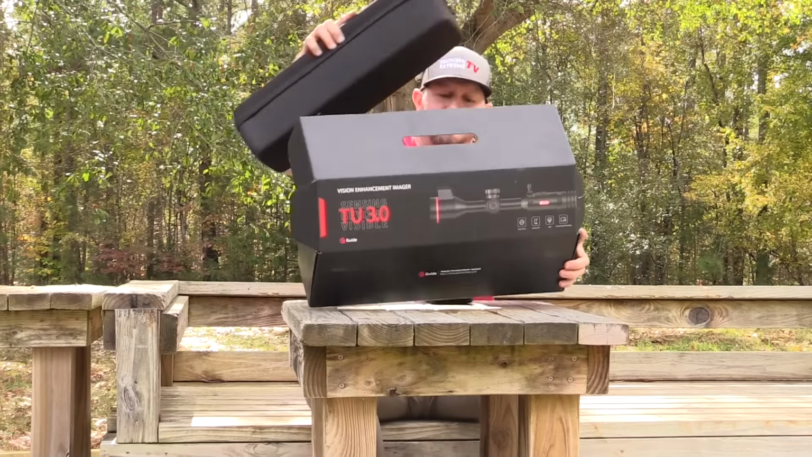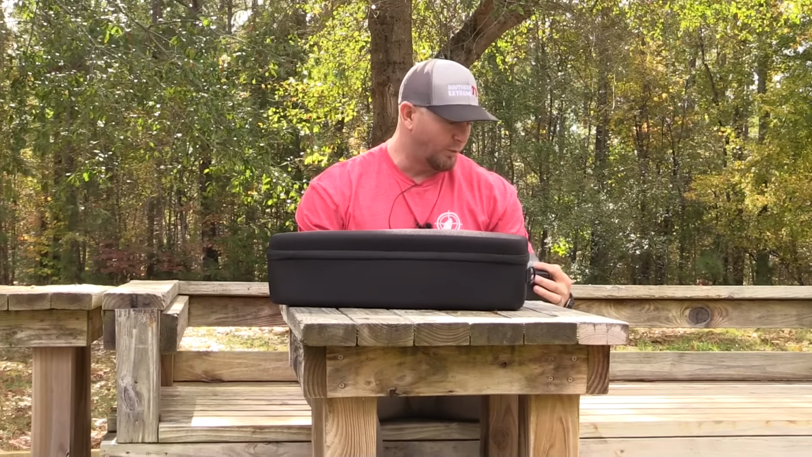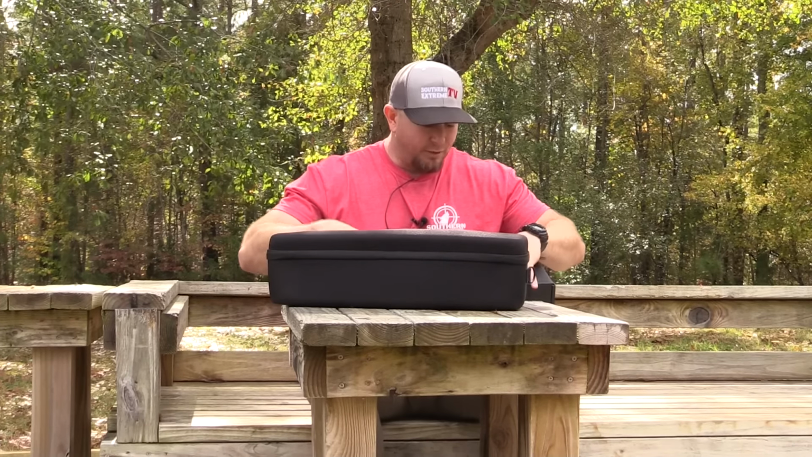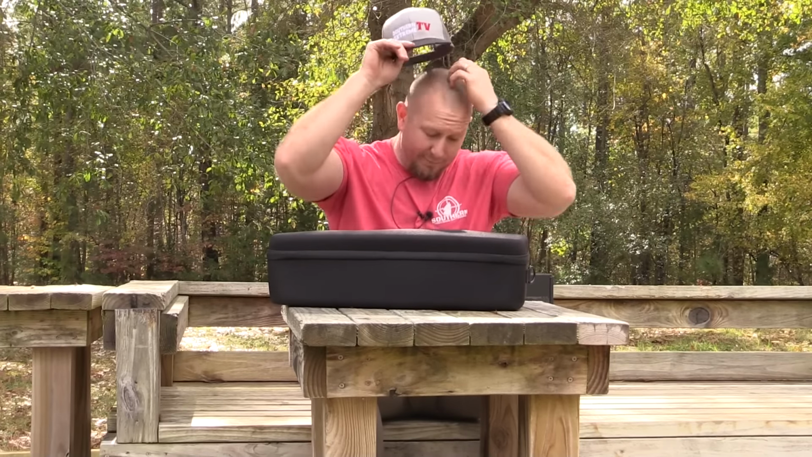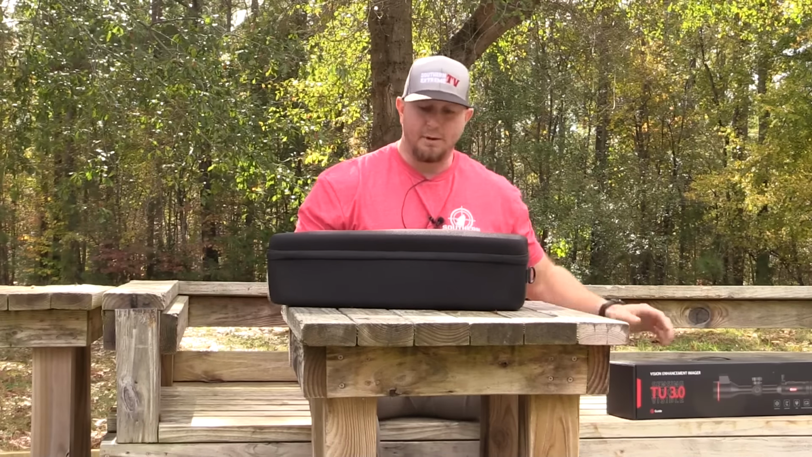So again, I did say that this is the 635L. This is going to be their 640 resolution optic. It is going to have a 35 millimeter objective lens, and it is going to have a built-in laser rangefinder, which is really, really cool. So we're going to set that box to the side.